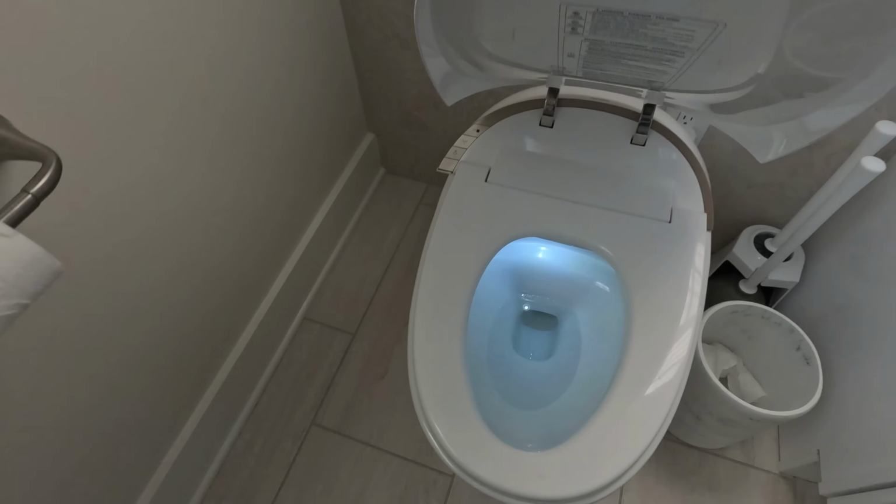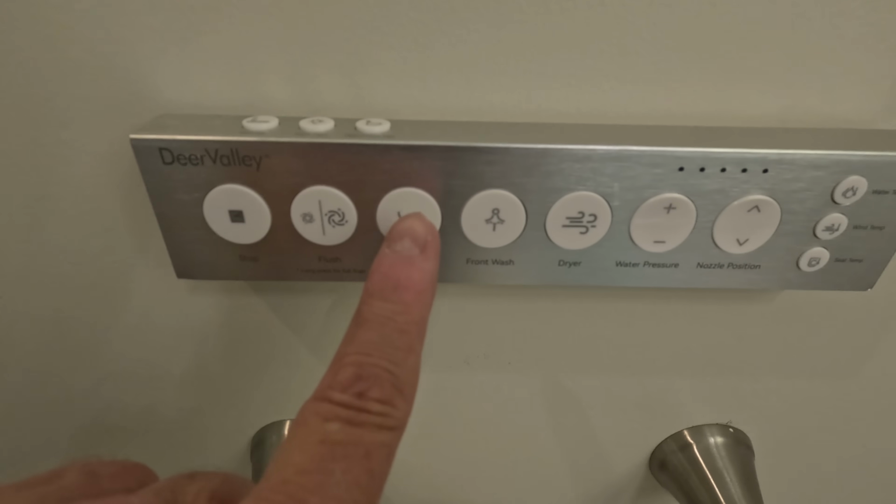I've never used one of these before. Oh, come on. Oh, rear wash. Oh! Oh!